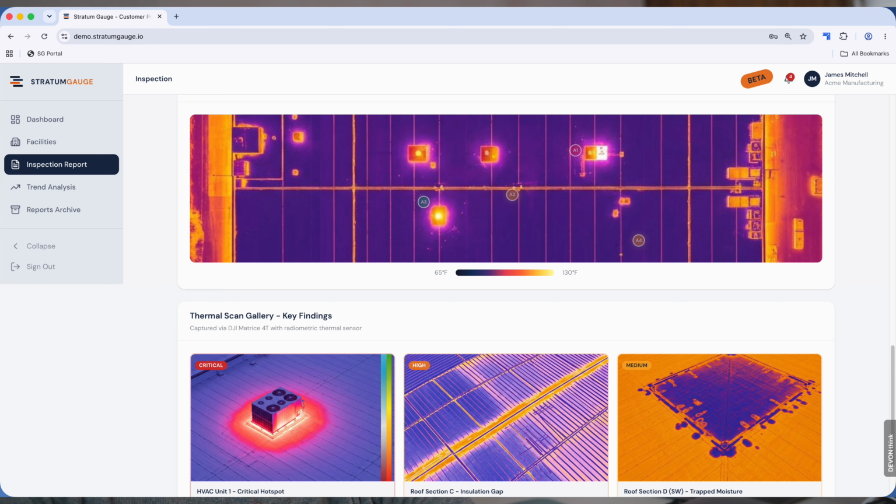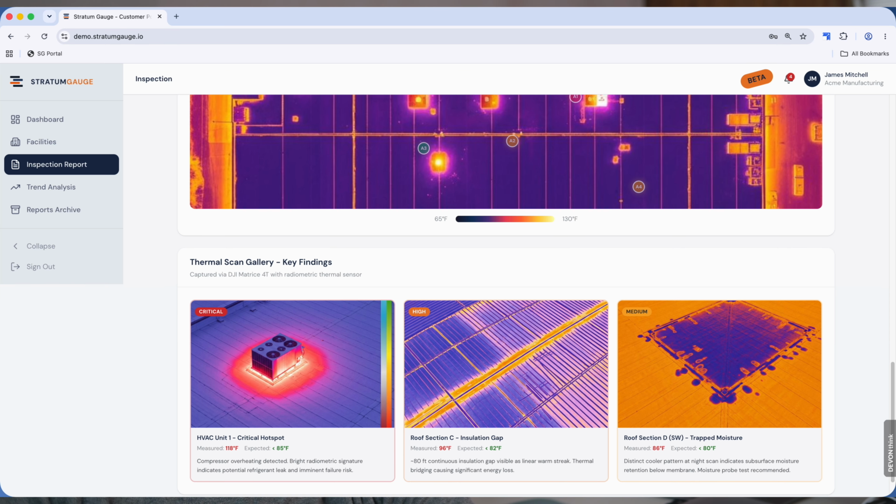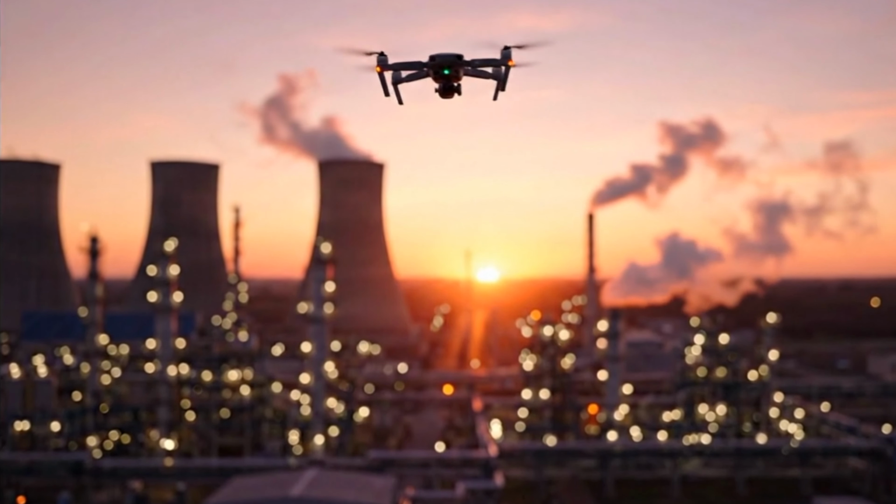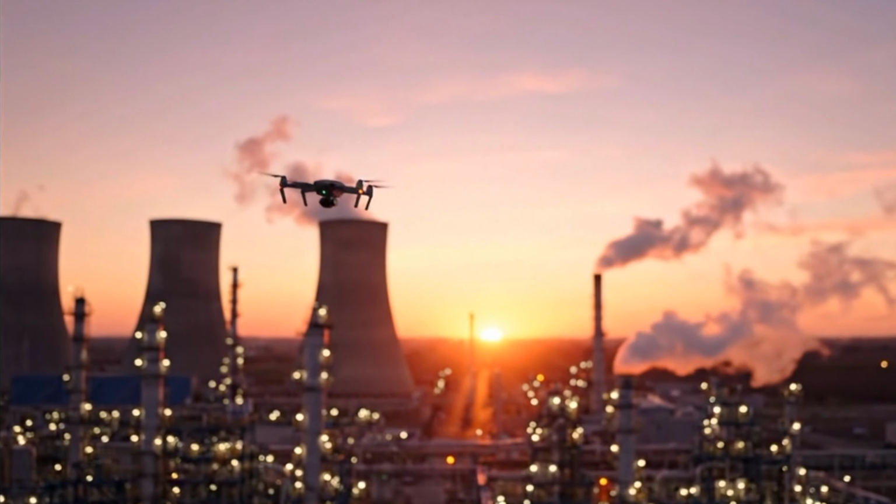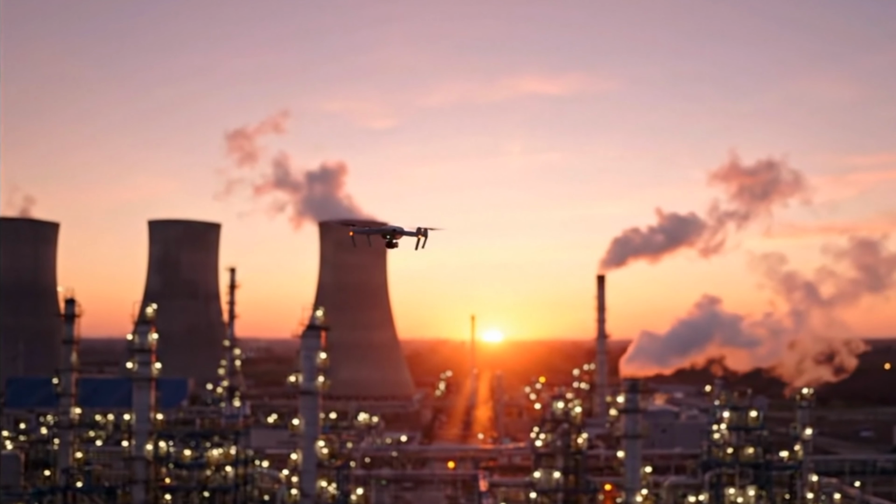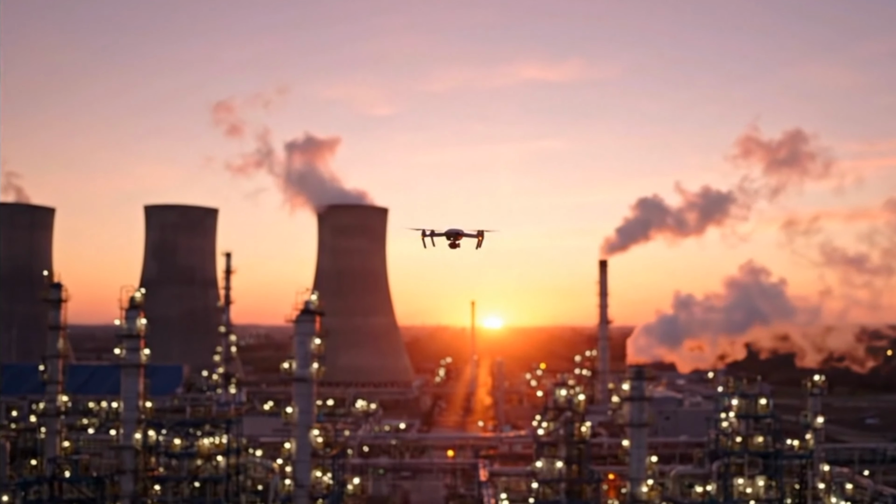The facility is a 45,000 square foot manufacturing operation in Fort Worth, Texas. We scanned 12 zones, roof sections, HVAC units, electrical panels and structural elements. The thermal imaging was captured with a DJI Matrice 4T, RGB documentation with the DJI Mavic 4 Pro. This is not a one-time flyover. Every quarterly scan covers the same zones, the same baselines, so findings build on each other over time.